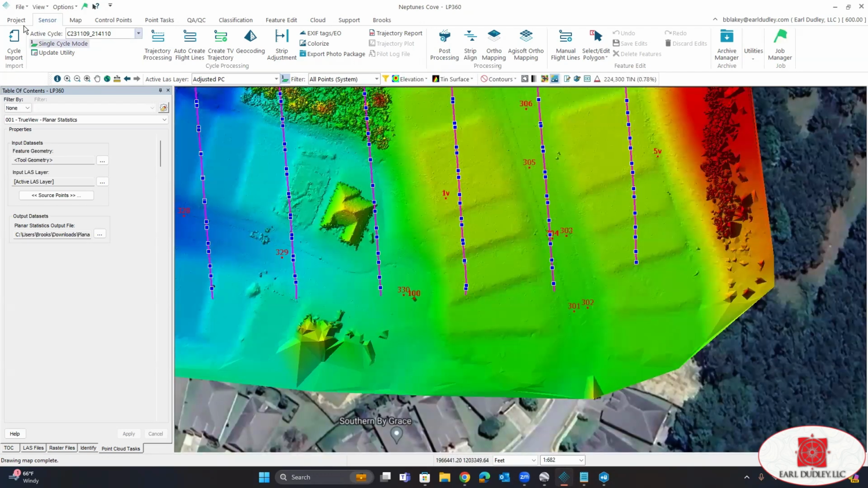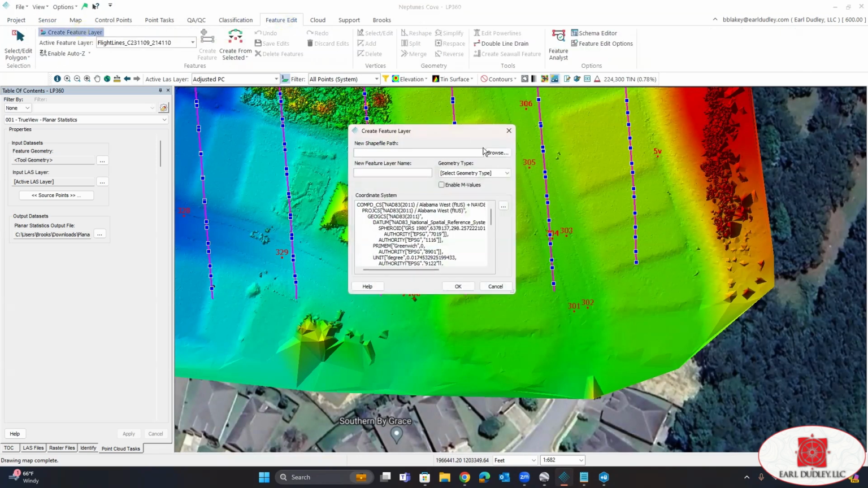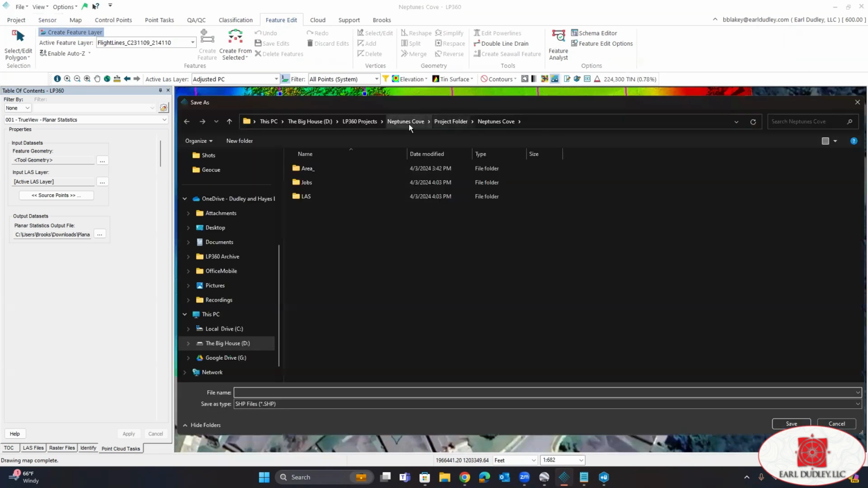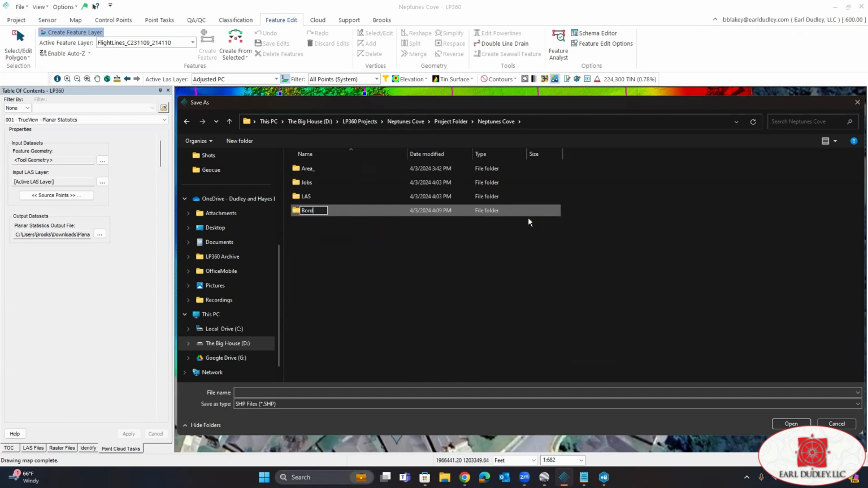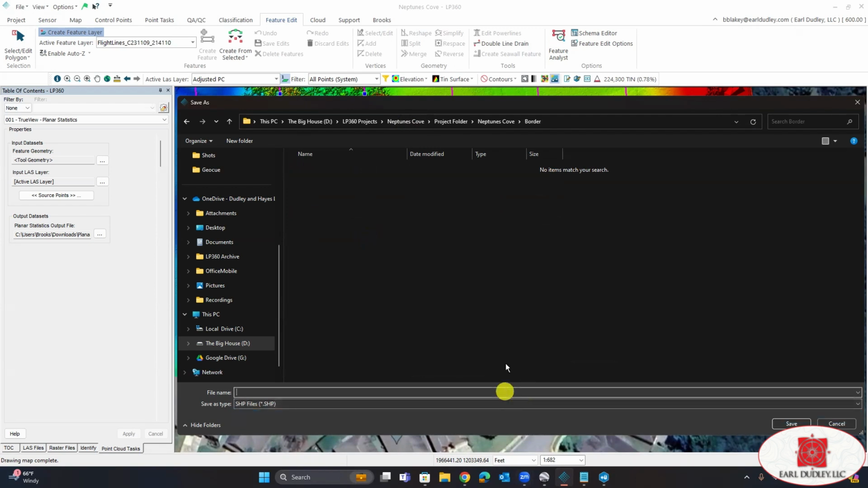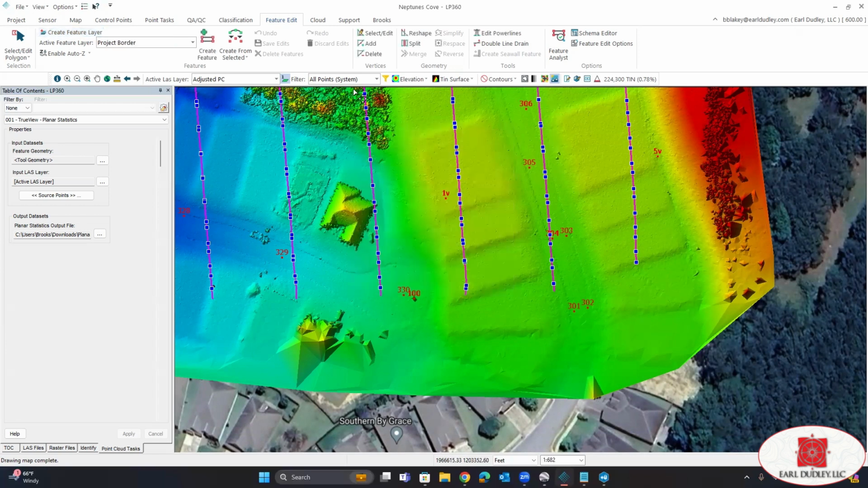Okay, to create a project border, we're going to go to Feature Edit, create feature layer, browse, and set up a location where we want to have our border. And our geometry type is going to be 3D polygon. Next thing we're going to do is click Create Feature.